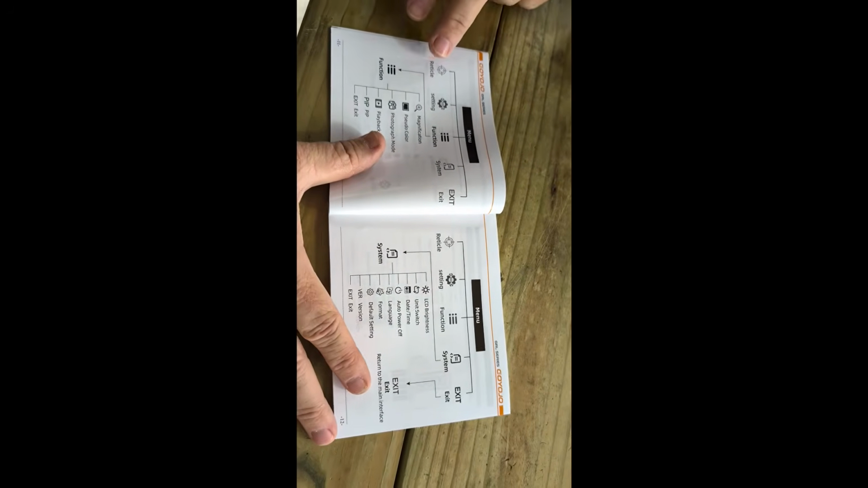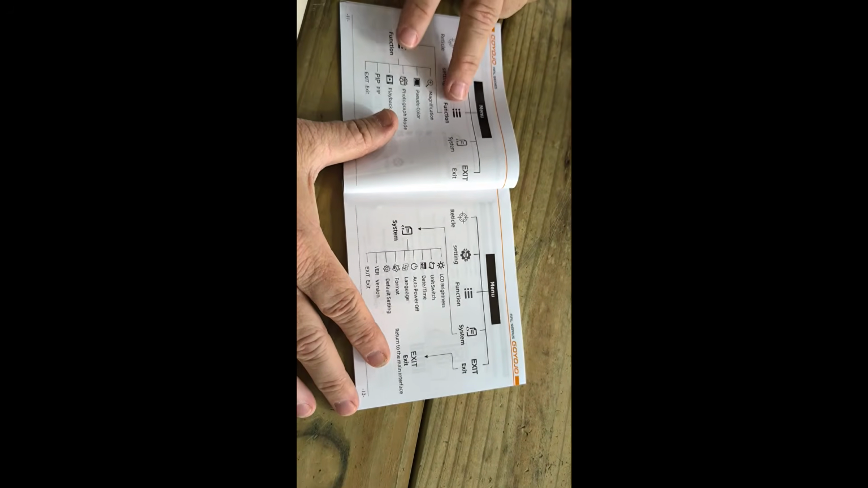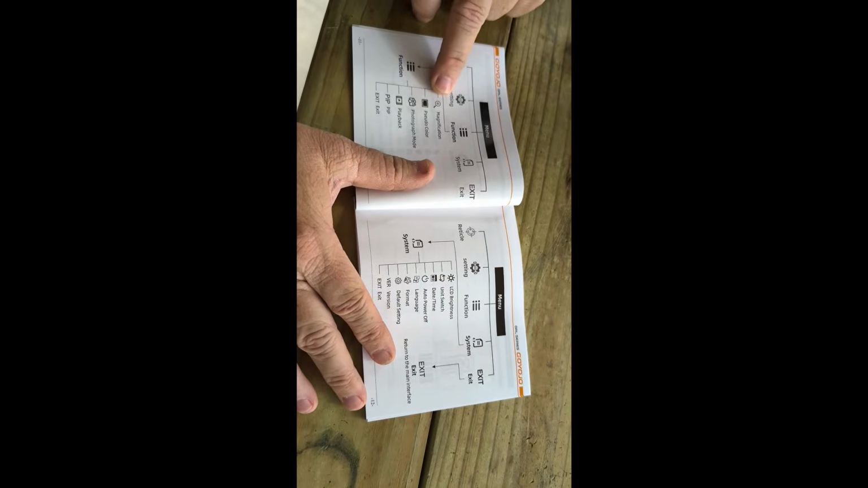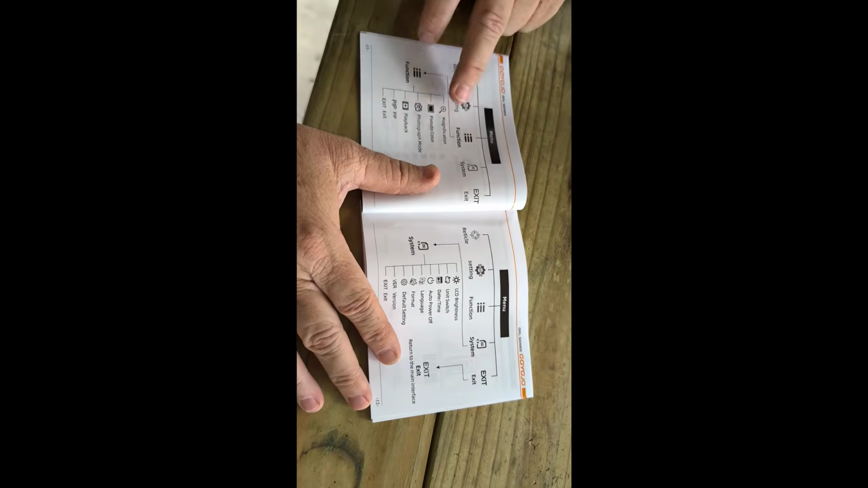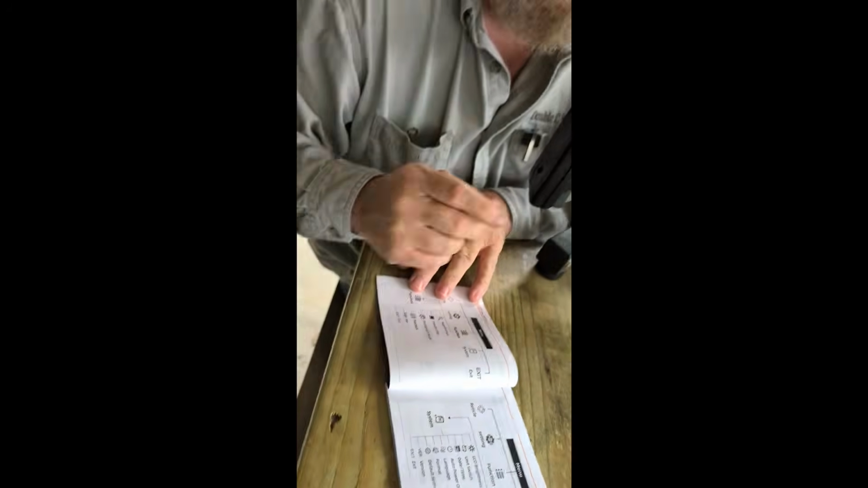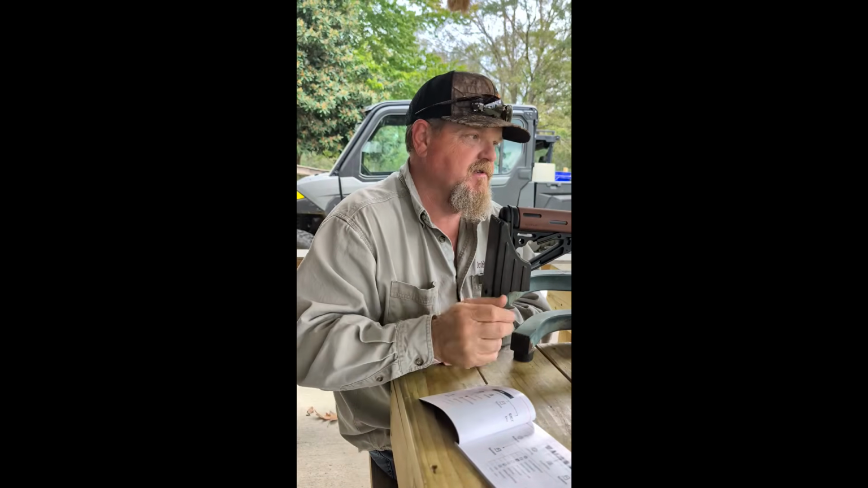It actually breaks down each item on the menu. Like when you go into the function setting, it has these sub settings within this function, and it shows all those. And then the further you go in the book, it breaks each one of these down and how to use it. So it's very detailed. I like that. I'm super impressed with this.